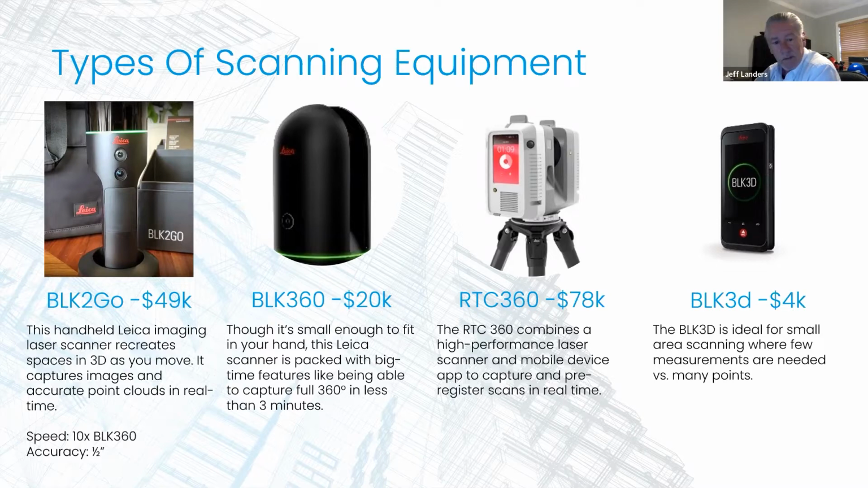The next scanner, the RTC 360, is also very fast for a stationary scanner. It has a range of about 300 meters and also some millimeter accuracies to it. It also has a register in the field process with it, so it really speeds up the after scan processing and such.